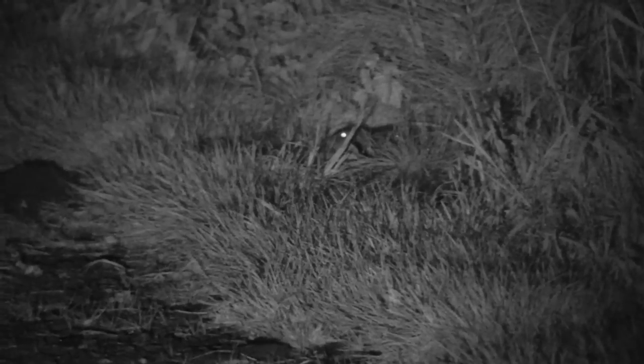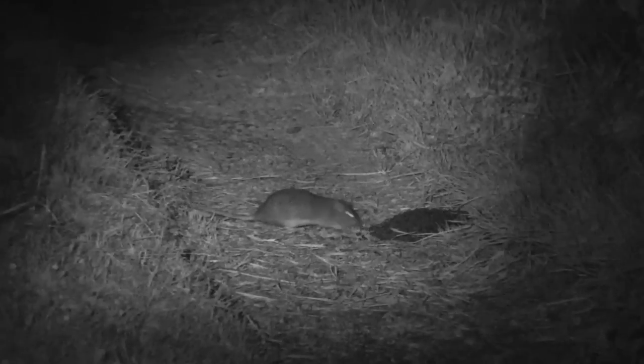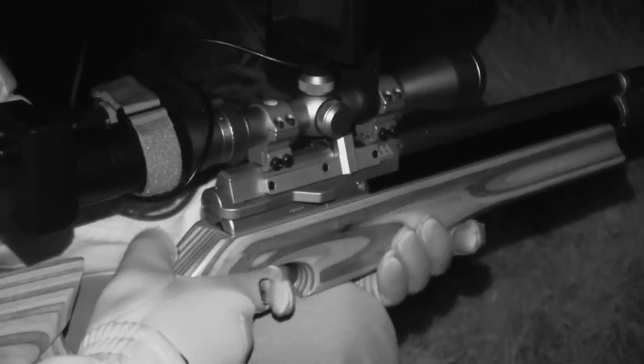I put quite a few bait spots on this stretch of the track, and they produce a quick flurry of action. Some of the rats are less trusting and are reluctant to venture far from the undergrowth, but others are more bold and come right out to take their fill.